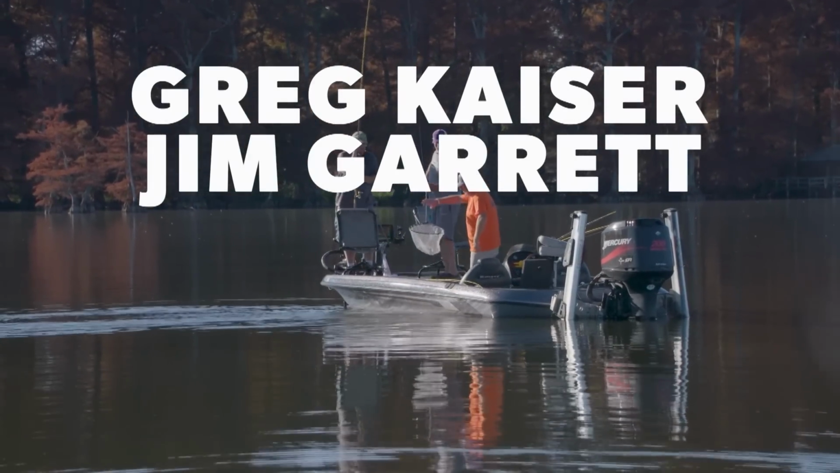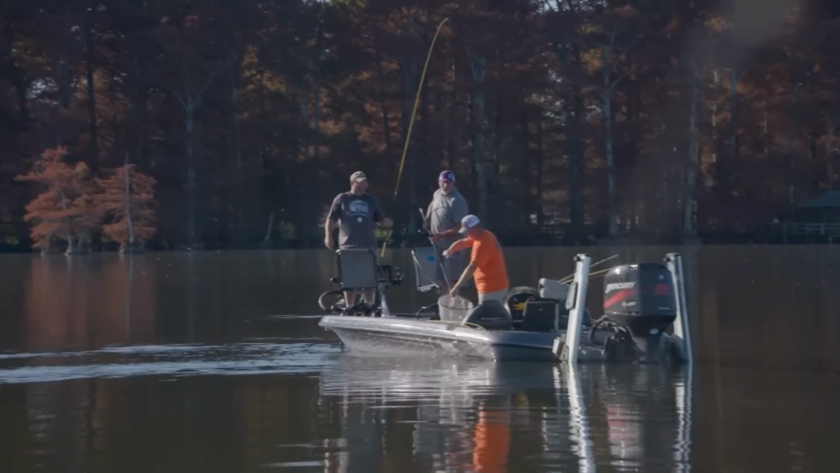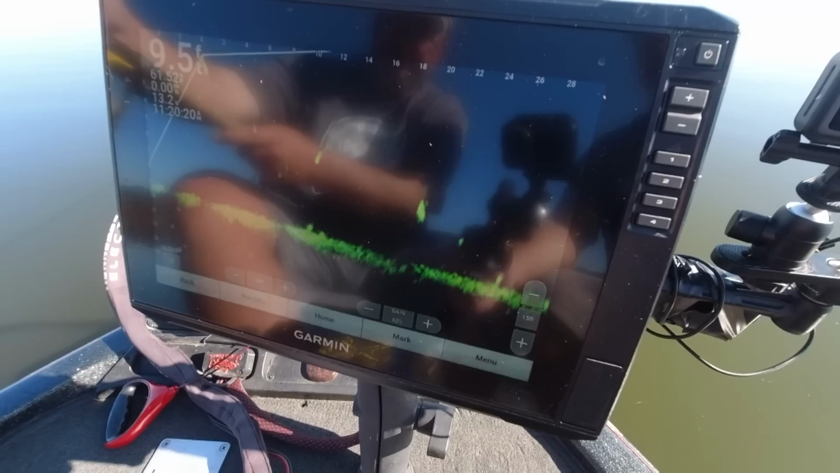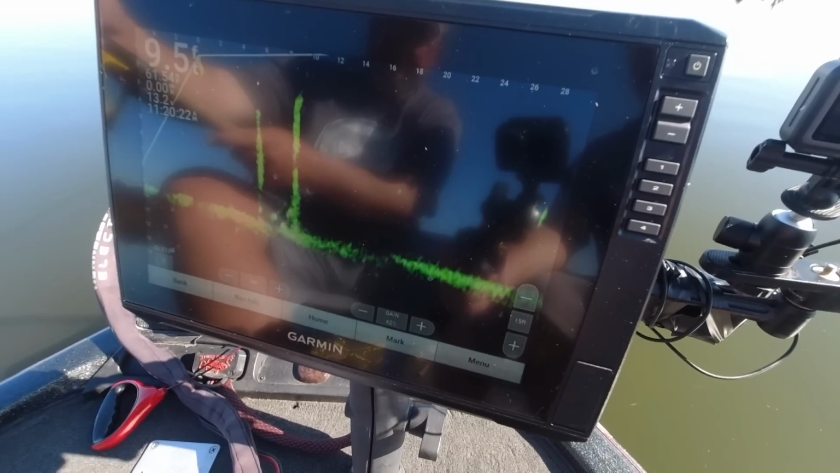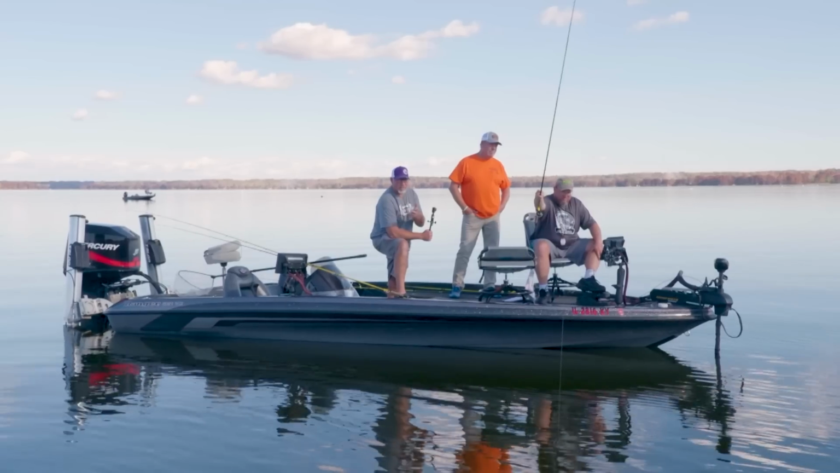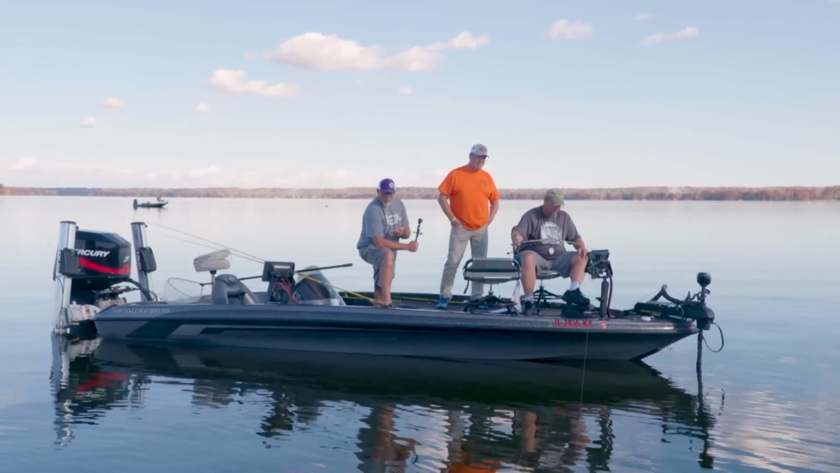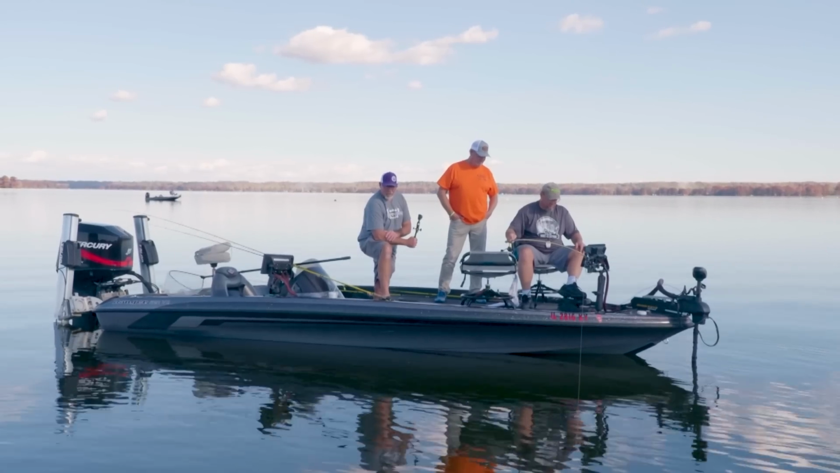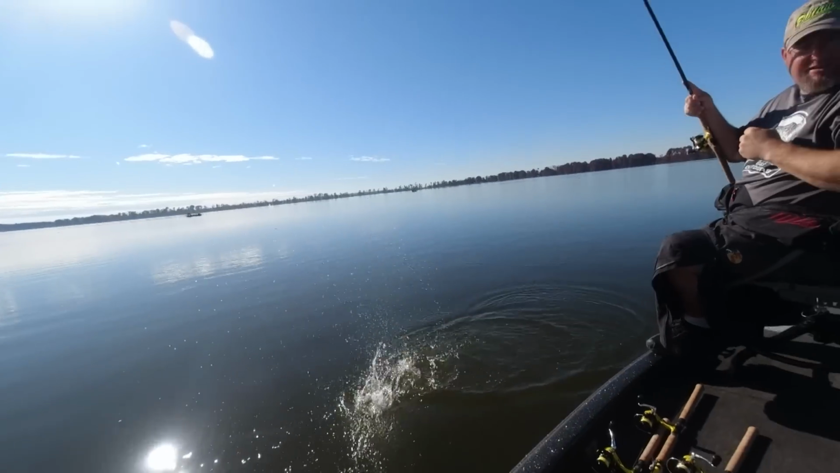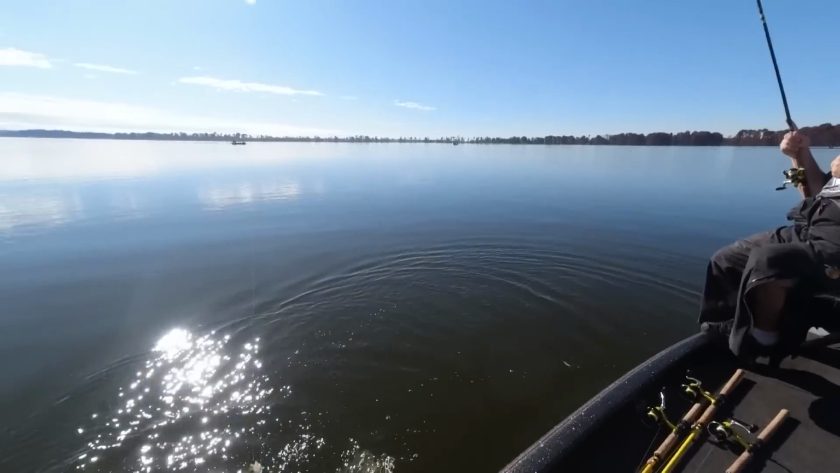The lakes we fish typically, we don't have to negotiate this much wood. I mean, we just don't. We've got some standing timber, and the fish will get on that timber, and they fish very similar in that regard. They'll get on the stump, and then depending on the weather, of course, is how they're positioned on the stump.